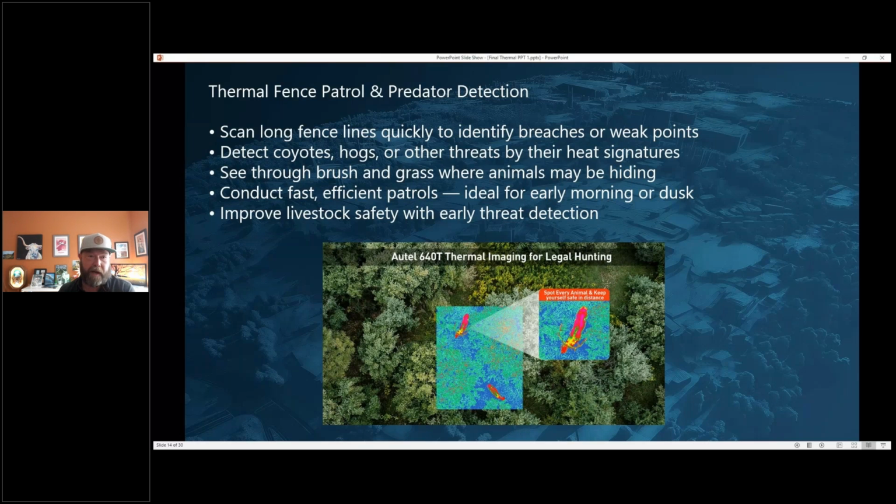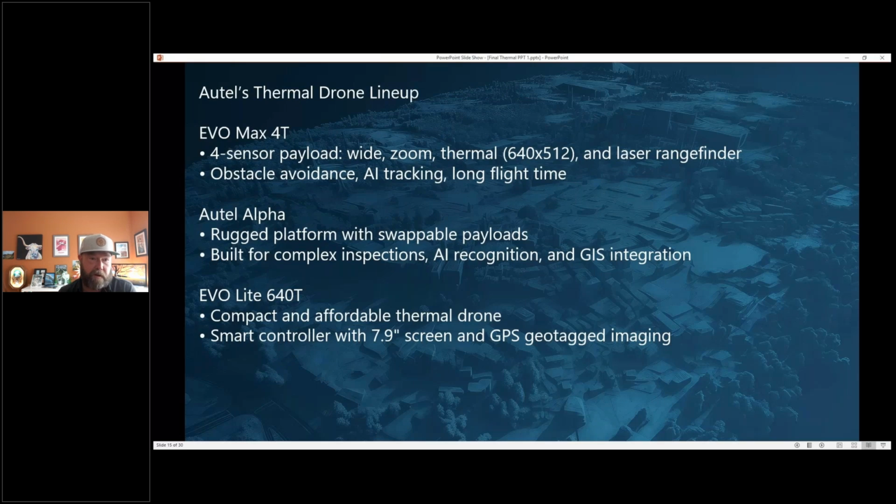So I want to talk about three of Autel's thermal drones. The Evo Max 4T has a 4-sensor payload: a wide view, a zoom, the 640 by 512 thermal, and it also has a laser rangefinder. The obstacle avoidance on Autel stuff is really good. If I wanted to bring up other competitors, it's up there with probably one of the better obstacle avoidance systems. The AI tracking allows you to lock in on a subject.